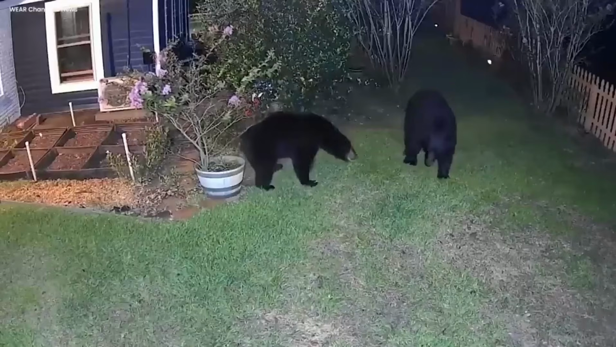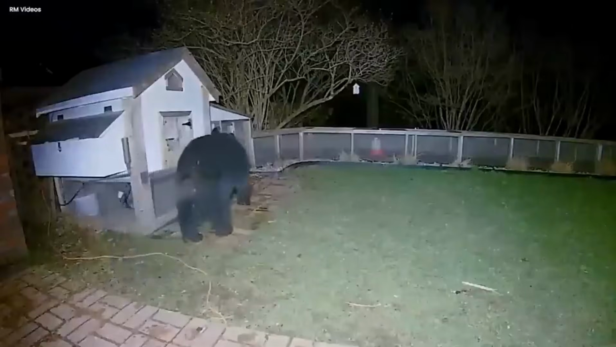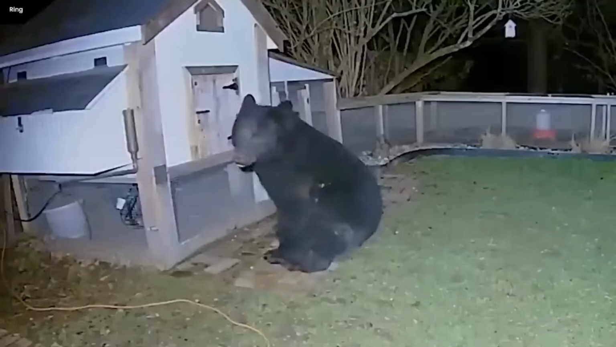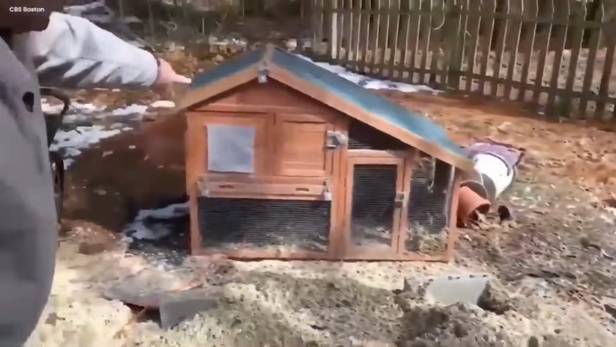People marveled at the daring antics of these mischievous creatures, while also feeling sympathy for the poor chicken that became their impromptu dinner. It served as a reminder that even in a quiet town, nature's surprises can be just around the corner. The bears' adventure left a lasting memory and a sense of awe in the hearts of the locals, who now have their very own wild tale to recount for years to come.